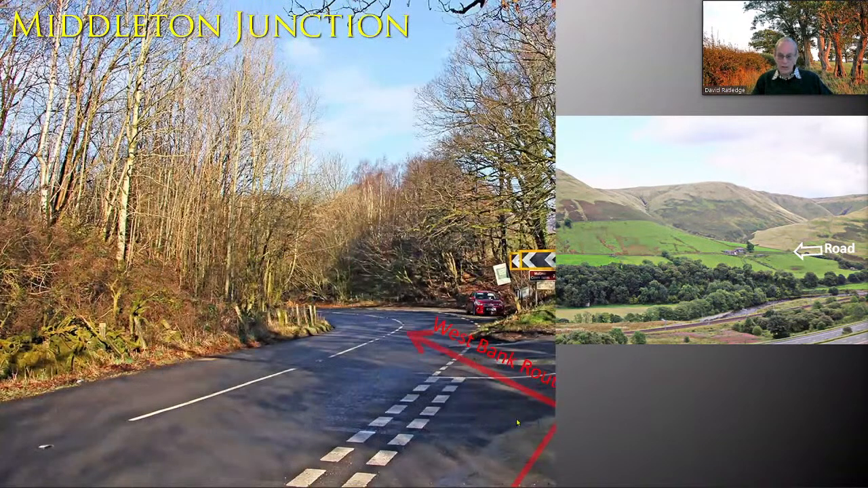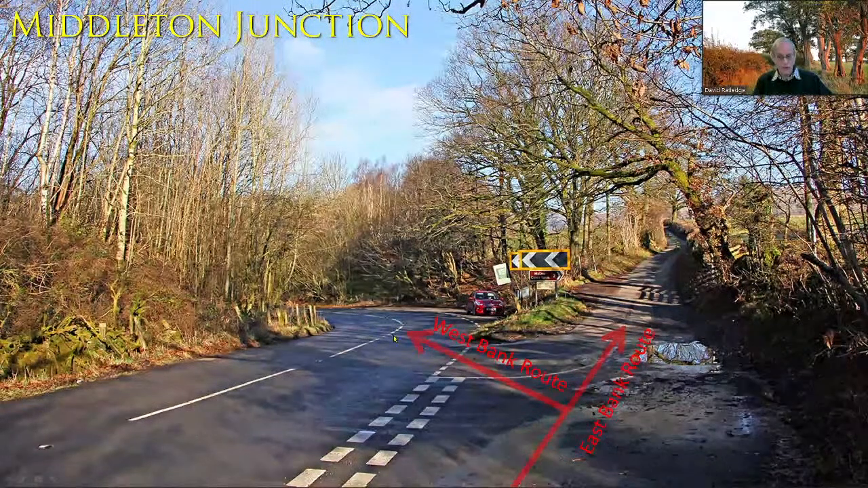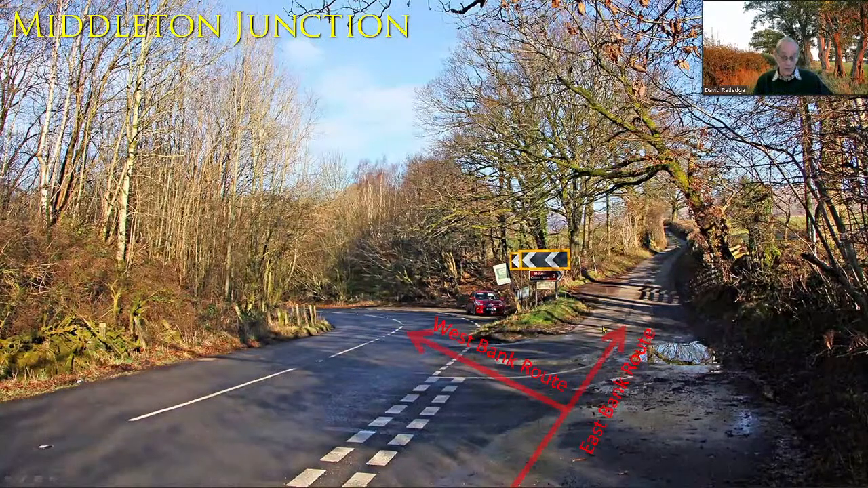And this only came to light this last year. So there's the East Bank route. We've come back to Sedbergh. The East Bank route is the one that was known. But last year I found a branch coming off here. And if it's a branch off this one, it must be later. It must have superseded it.